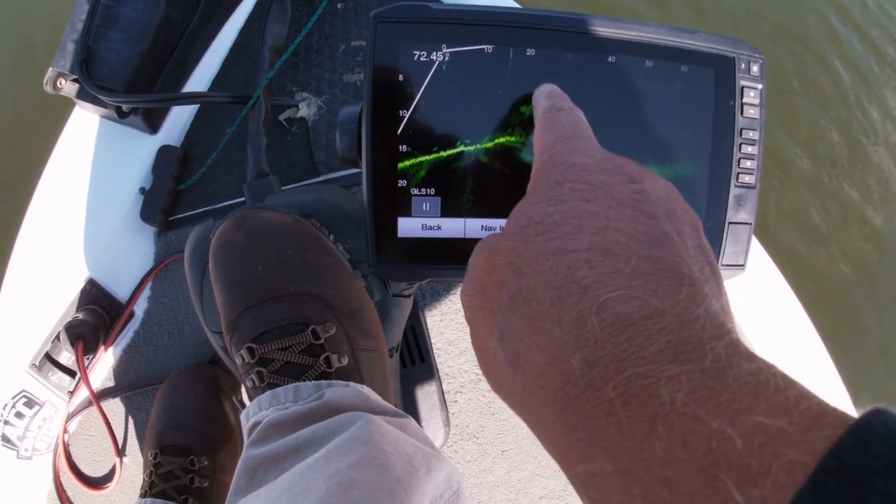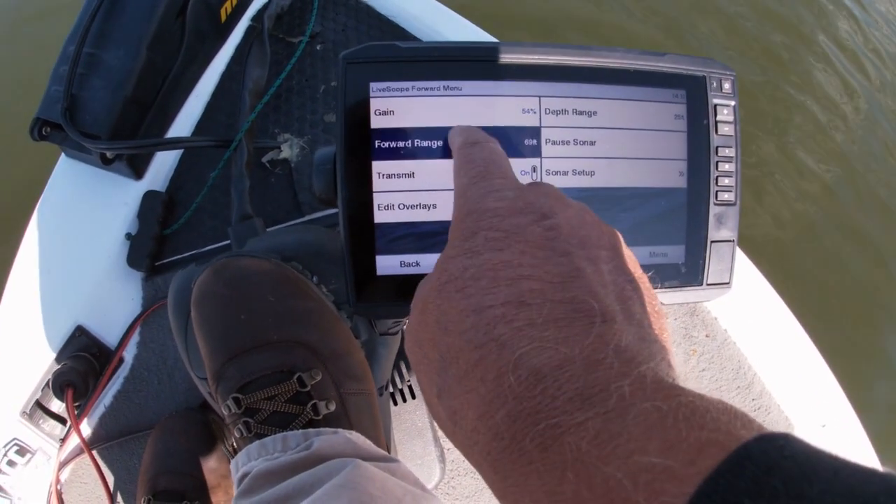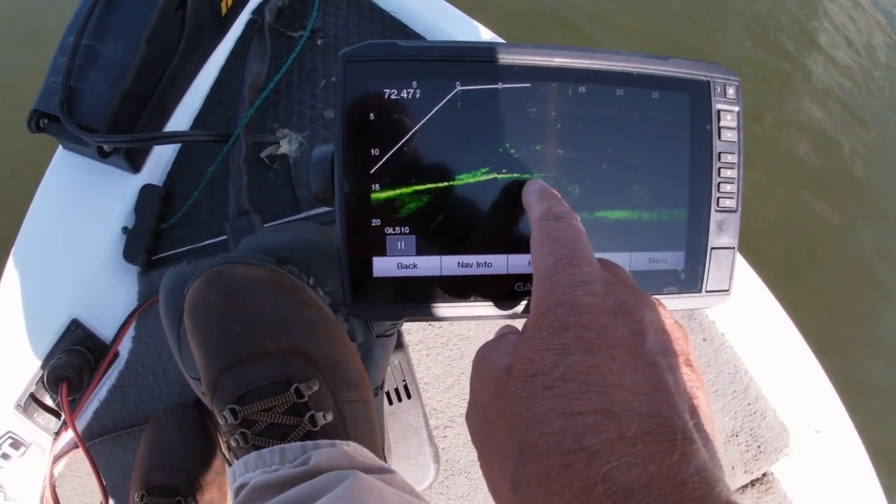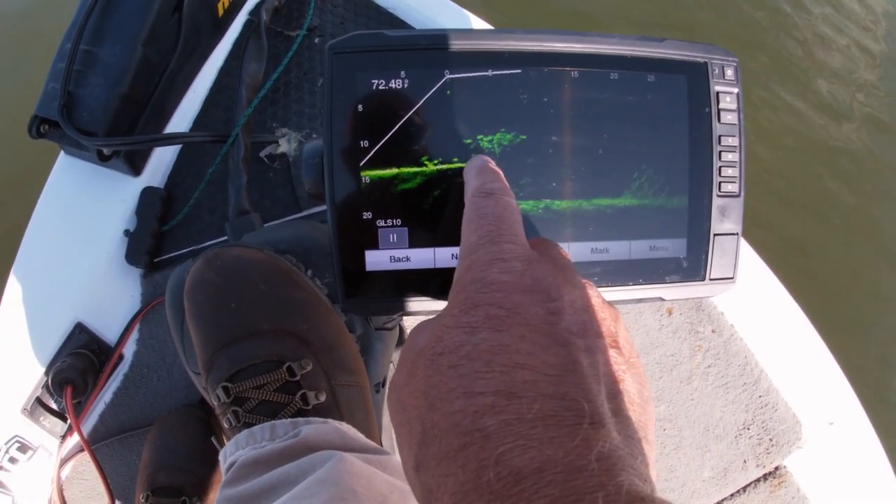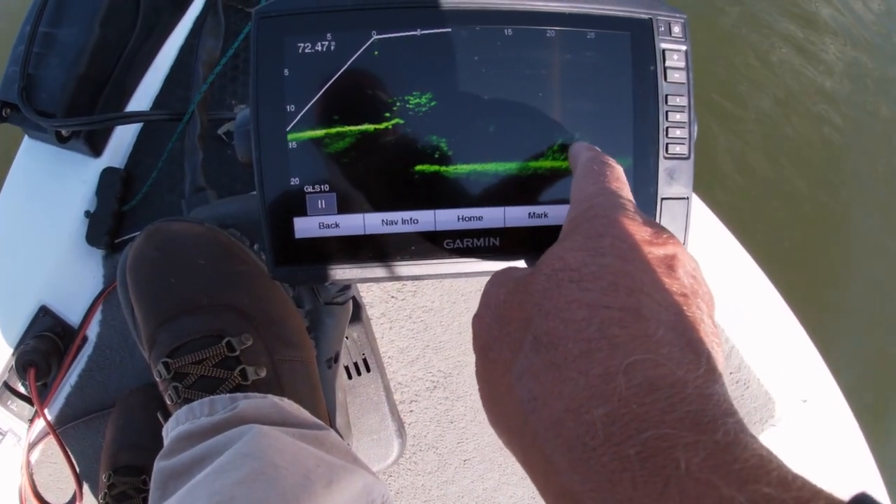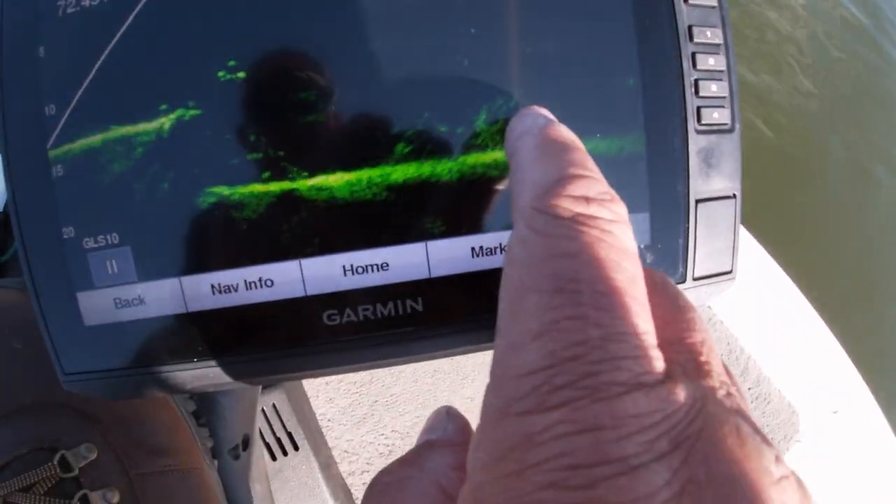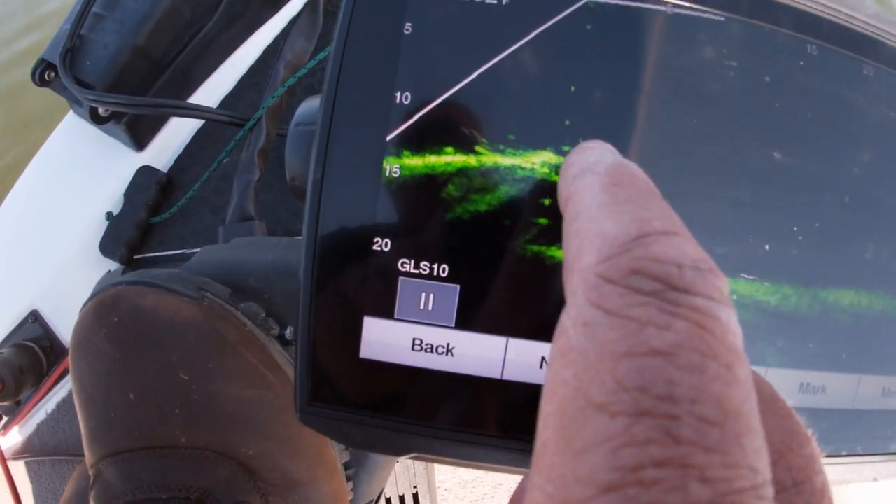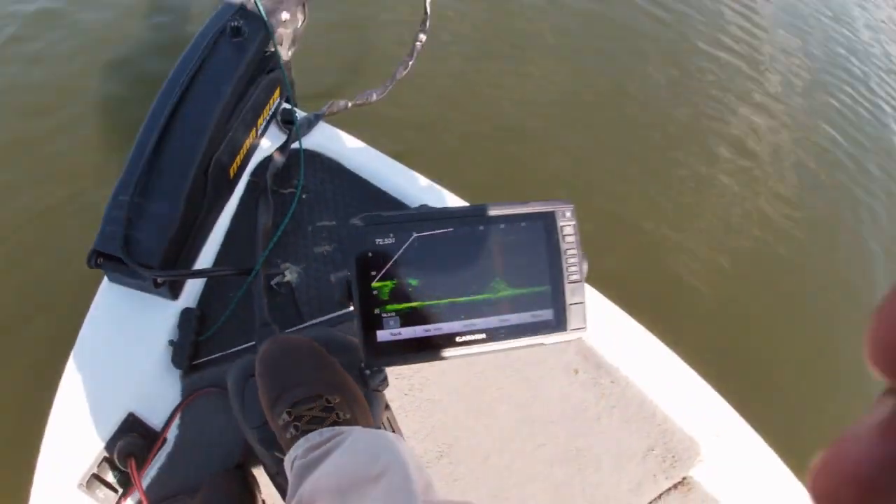So when it gets about 20 feet, I'm going to come down to my menu, forward looking. I'm going to click 20, back, and see how it zooms in on that structure. So I can tell that looks like crappie. Out here, that looks like some brush. Boom, looks like a big brush pile right here. See that big brush pile? Oh, see that big brush pile there? Here's a drop off, and it looks like there's some crappie suspended over there.